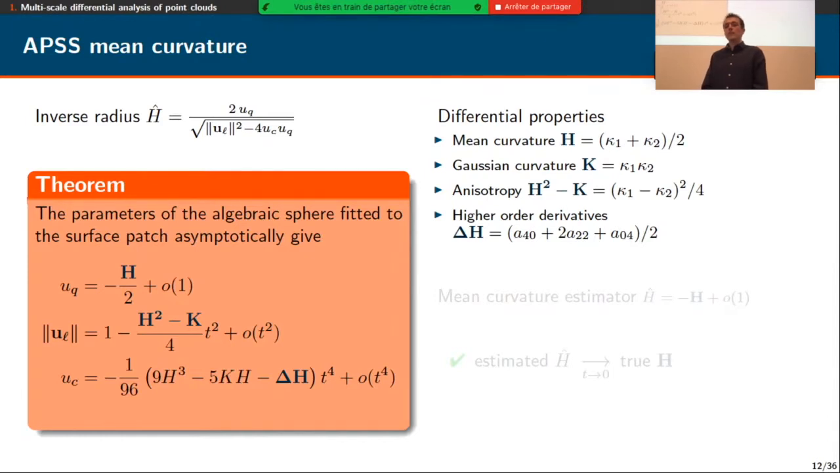And to verify that, we performed an asymptotic analysis of the algebraic sphere regression in order to obtain this theorem that links the parameters of the sphere, UQ, UL, and UC, to differential properties of the surface. And we have the following results. So the quadratic parameter UQ is related to the mean curvature H of the surface. The linear parameter UL is linked to H squared minus K, which is related to the squared difference of curvature. So it defines some kind of anisotropy measure of the surface.